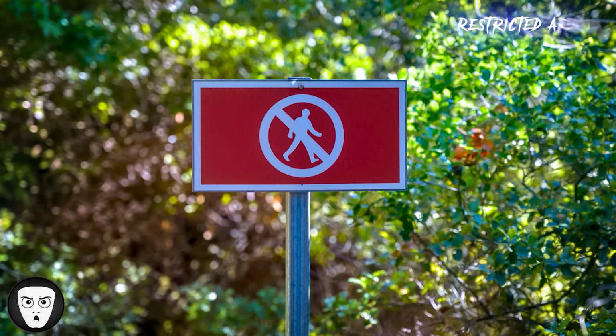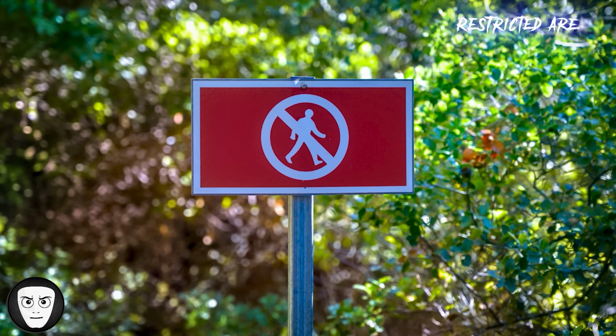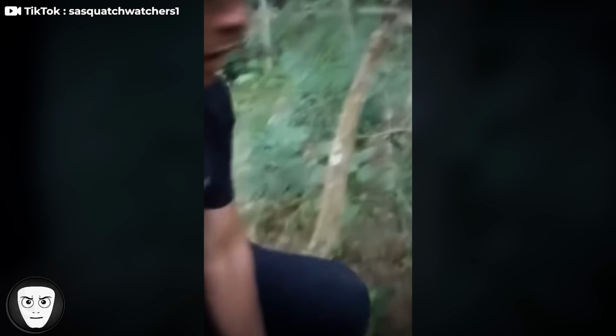2 men crossed into a restricted forest area where signs clearly warned people not to go further. One of the men is already up in a tree, holding on tightly and shouting down. A few seconds later, the second man rushes into frame and climbs up after him. Both of them are clearly terrified.